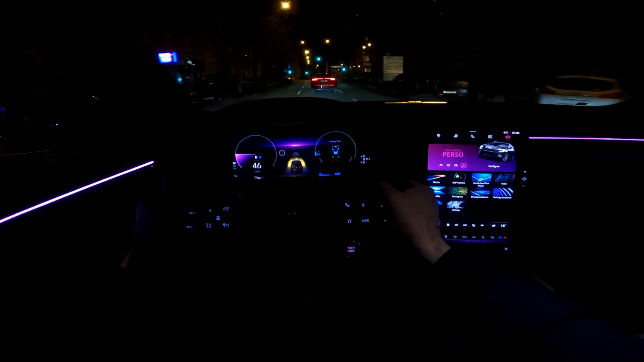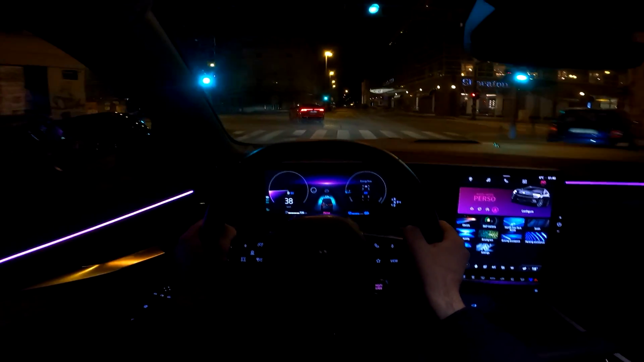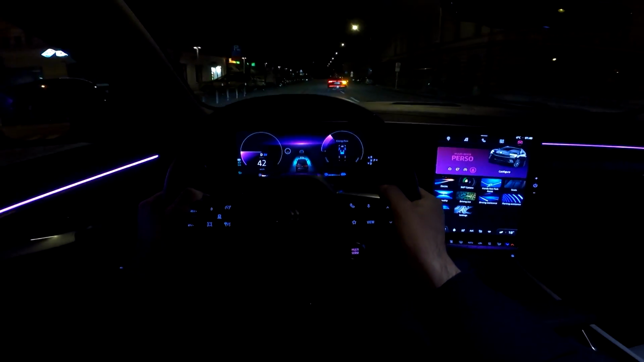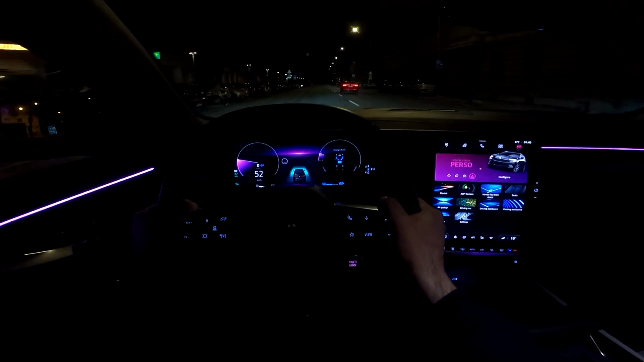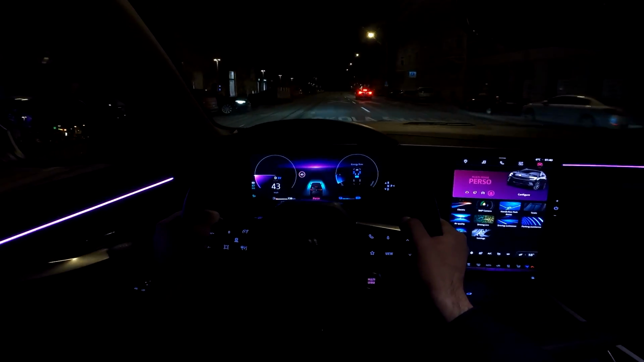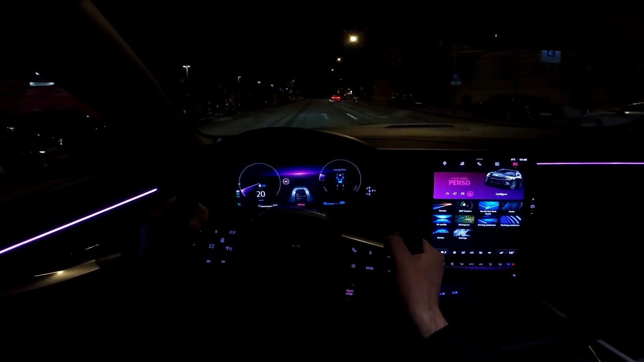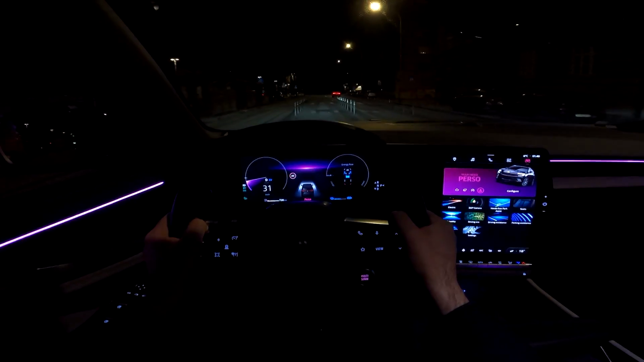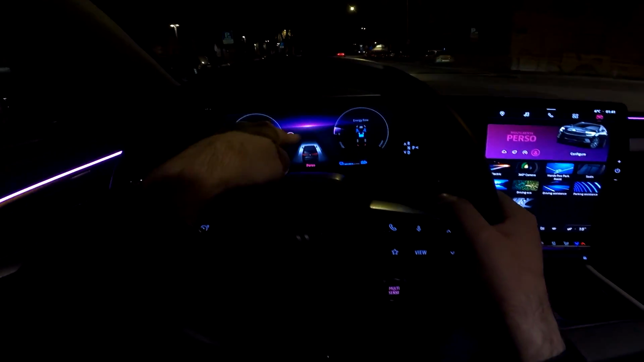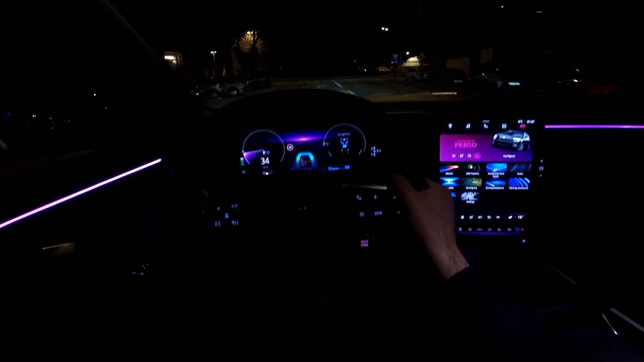And you see the pedals here. They are here to change the amount of recuperation that you have. So for example, look at this. Now I will put the recuperation on maximum, so I'm not braking, and you see the car is slowing down. And yes, we do have the brake light on when this is happening. You can also see it here on this small Espace that we have here in front of us.